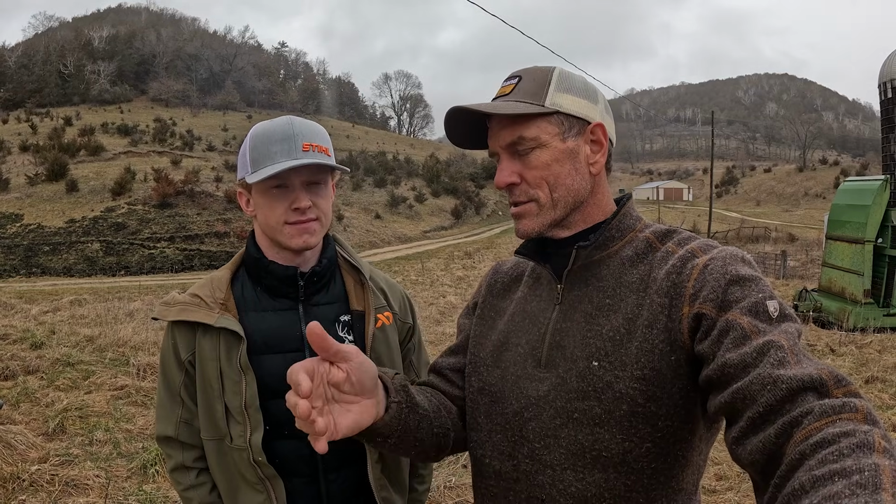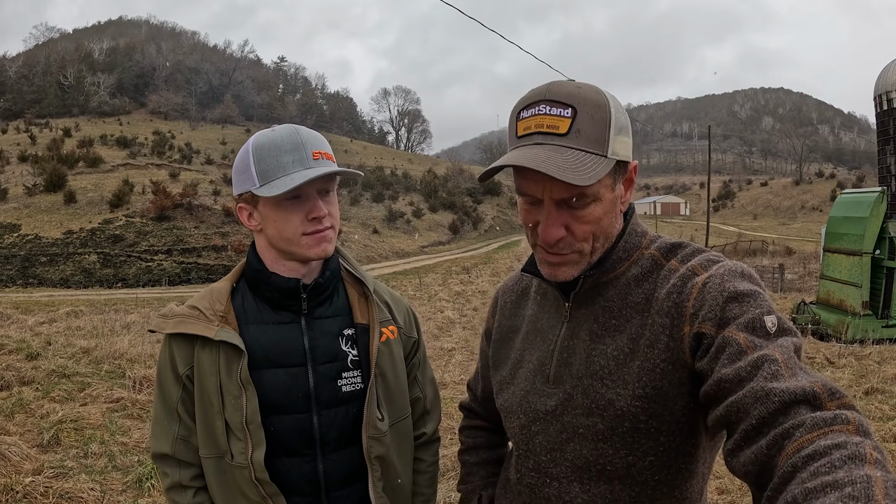So I had a better sense of what it's like to hunt an area with 150 deer per square mile, and what it's like to hunt an area with 30. So I had maybe a little bit better frame of reference than a lot of people would of what the different densities actually feel like when you're in the woods. So yeah, very educational, very interesting.